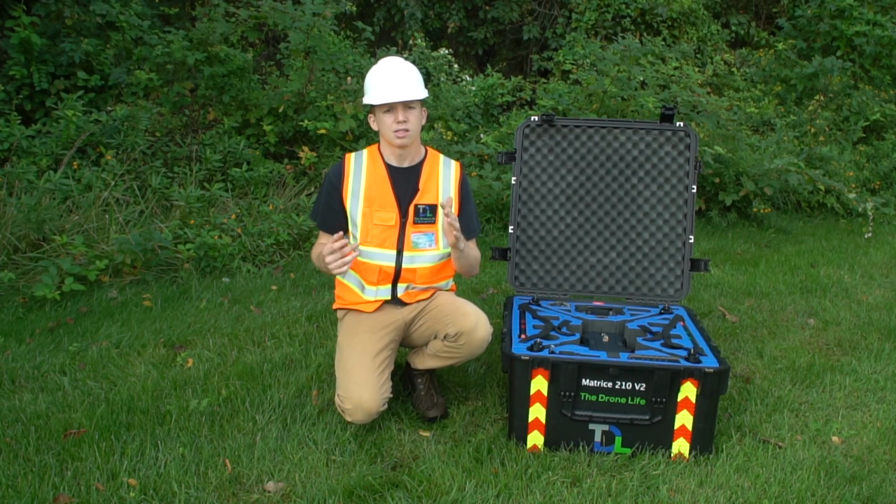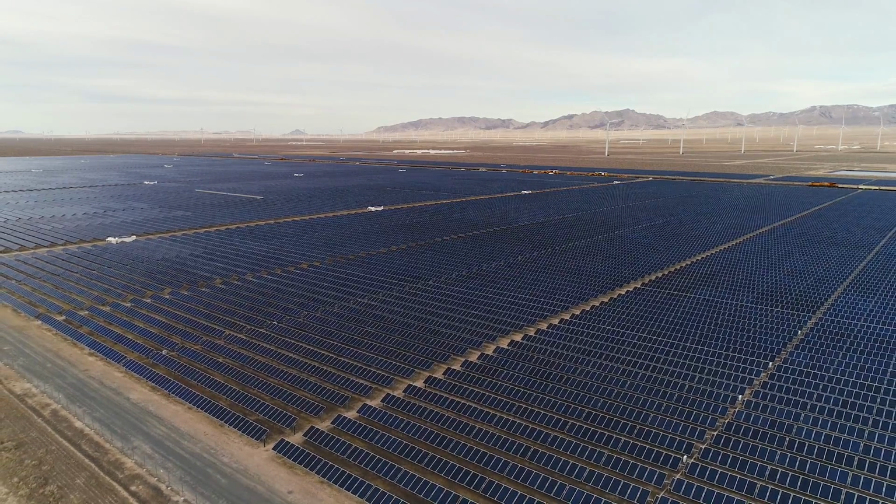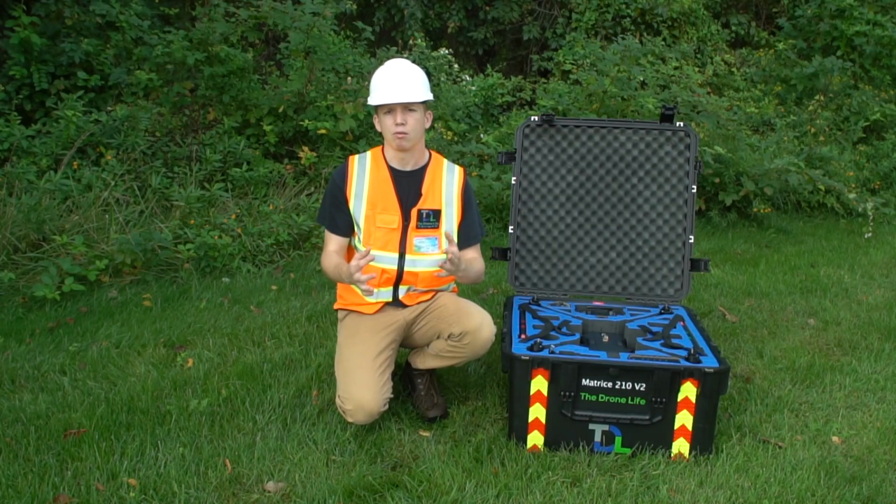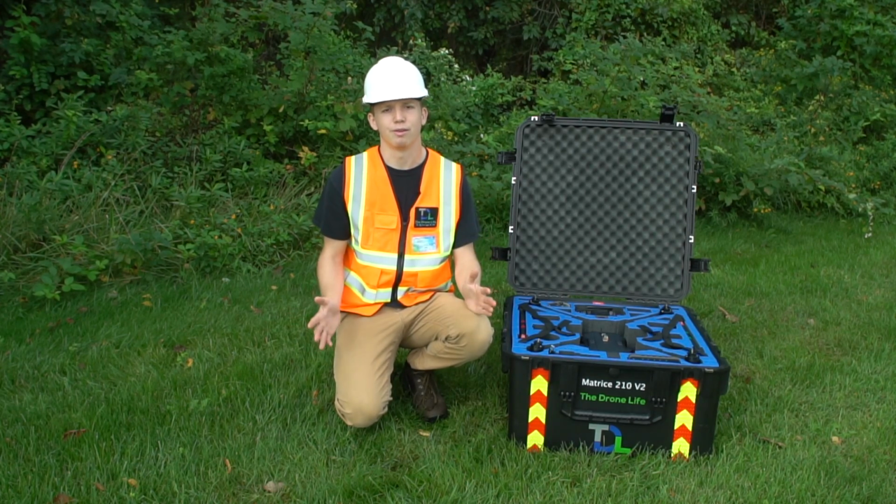Something else to really keep in mind is you want to have a landing pad. A lot of people skip out on the landing pad, but especially if you're inspecting a desert site, if you're out in the Arizona, Nevada area, all that dirt that gets kicked up can get inside the aircraft and it can mess up the motors. So just use a landing pad and you'll be fine.